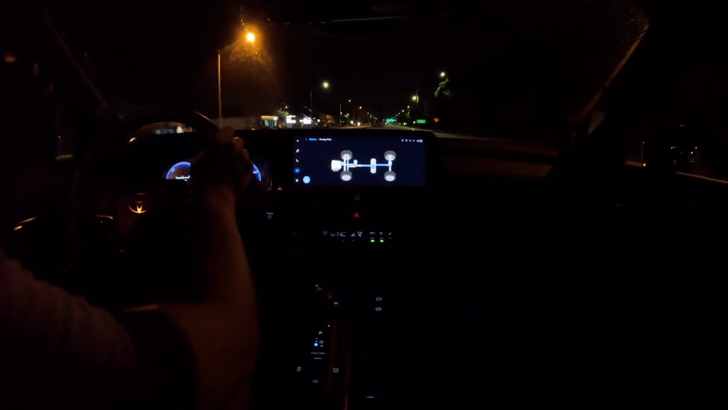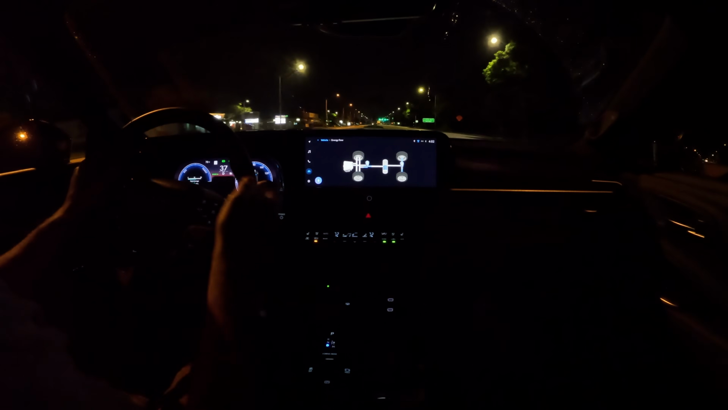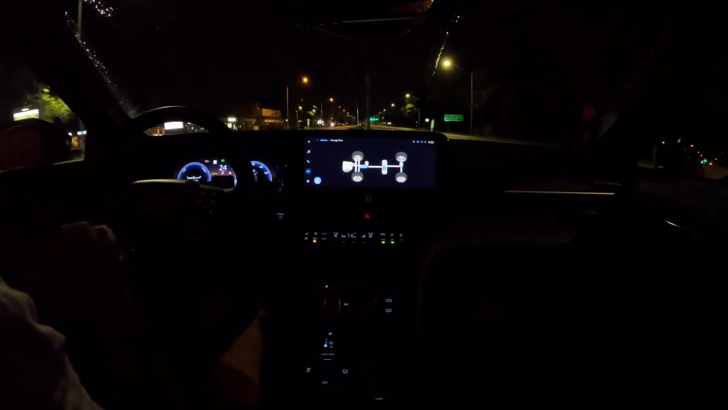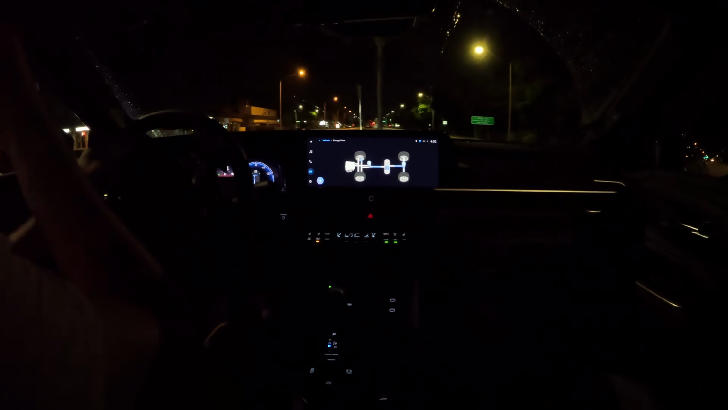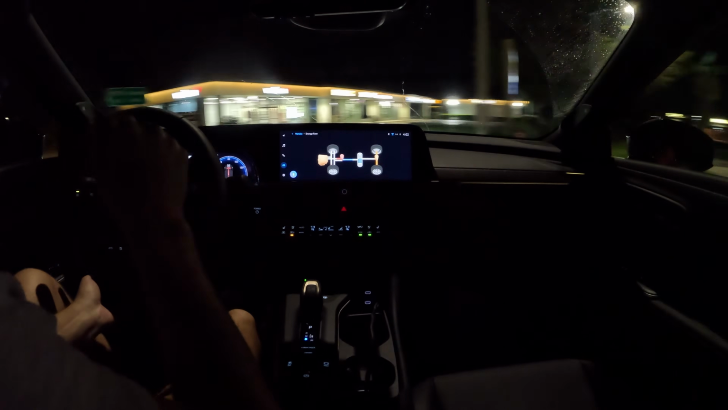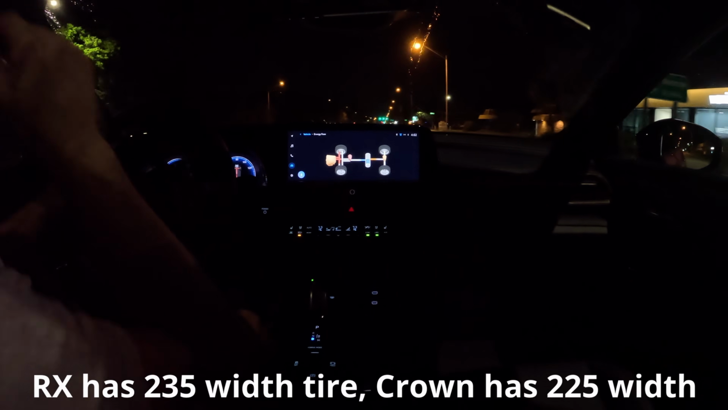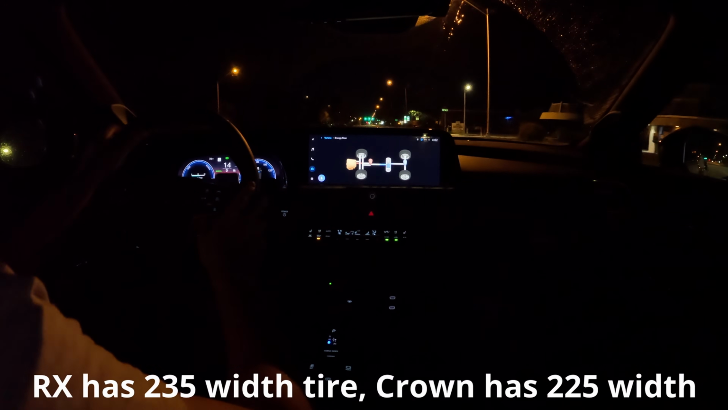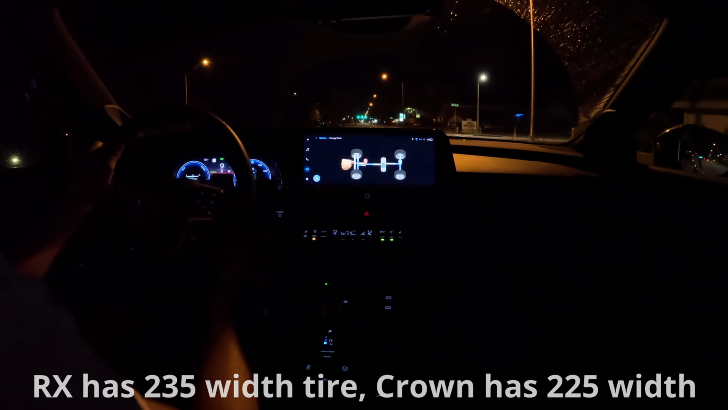Now, this being a car, oh, there goes my drag meter. This being a car, it makes sense that this would be a little bit quicker, but it is kind of a lifted sedan. It doesn't feel that much quicker, but I feel like this had a harder time putting the power down compared to the RX 500h. So I don't know if the tires are different. I'll have to look that up for you guys, but we're gonna try that one more time.